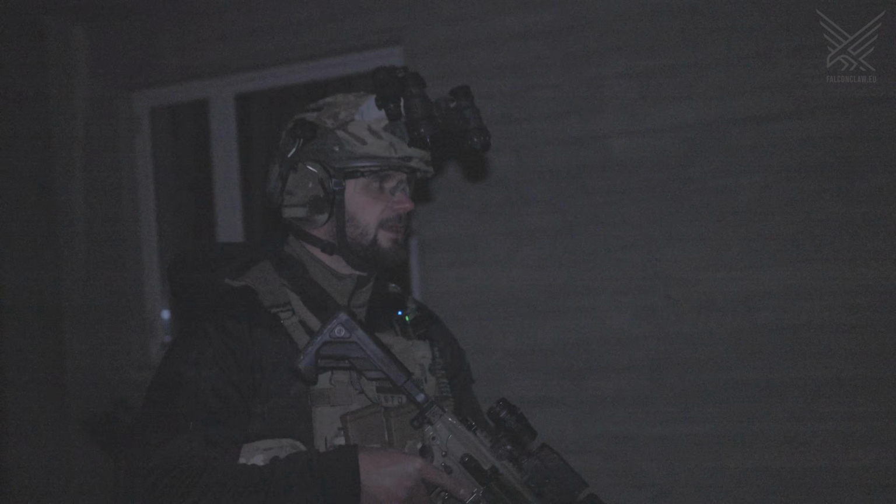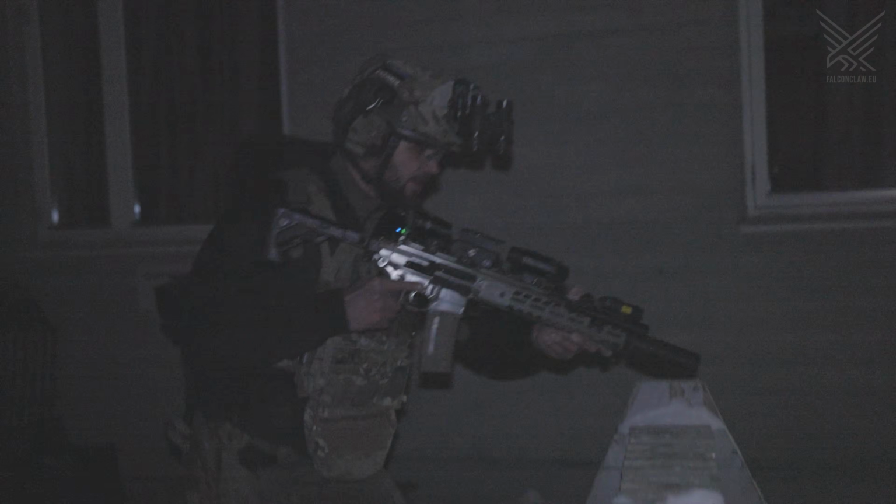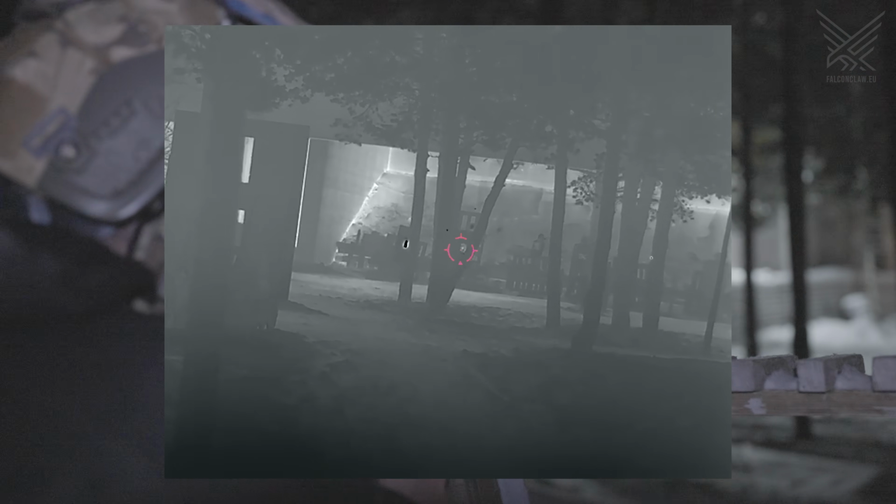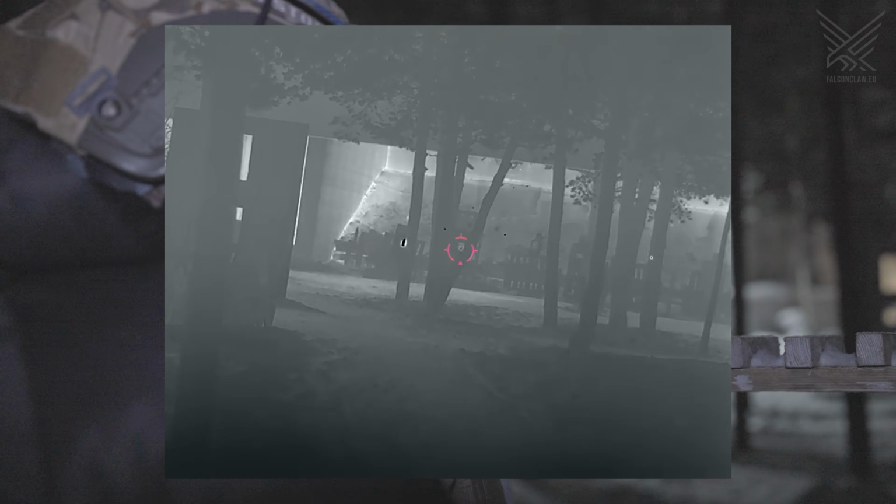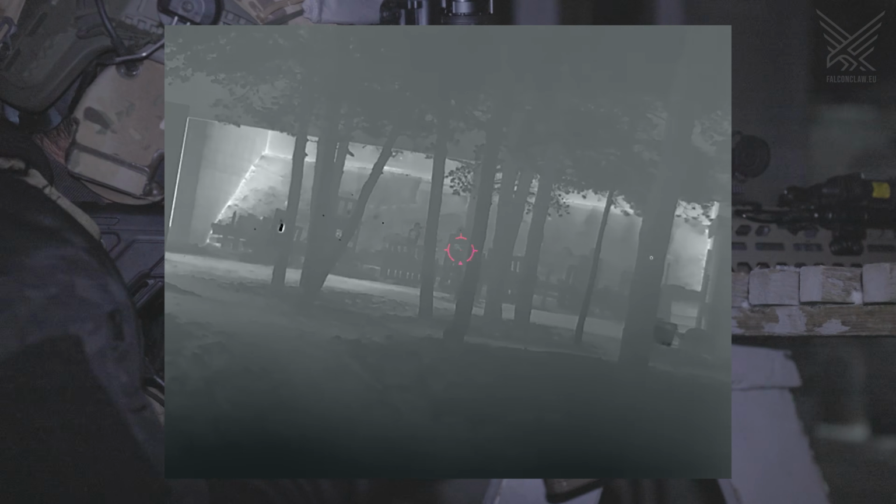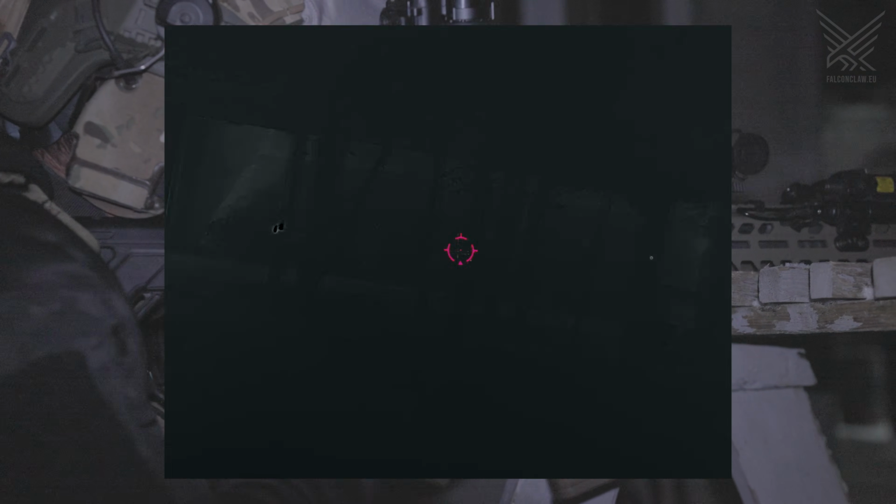Now we're running the thermal in black hot. It's supposed to look more photorealistic. Let's take a look. Very distinguishable. That's the thermal blanket. Metal, still not very well visible. That's the aluminum tape.